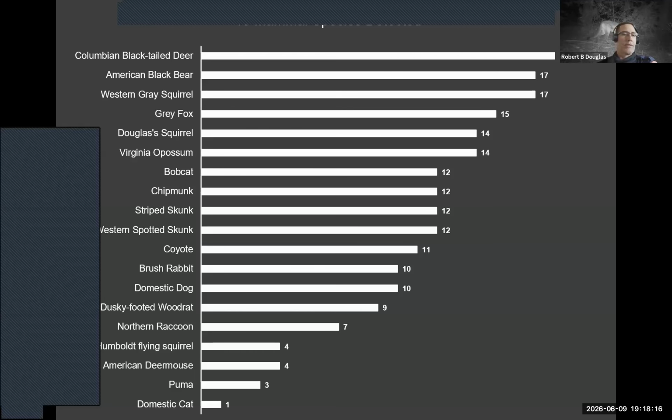Here's an example of a frequency histogram of the 19 mammal species that we've detected, based on camera location. You can see we have Columbian black-tailed deer seen at all of our cameras, followed by American black bear, western gray squirrel, gray fox, Douglas squirrel, Virginia opossum, et cetera. It took probably 16 months before we detected our first mountain lion or puma. I've since detected a few more, but haven't cataloged them in this data set yet.